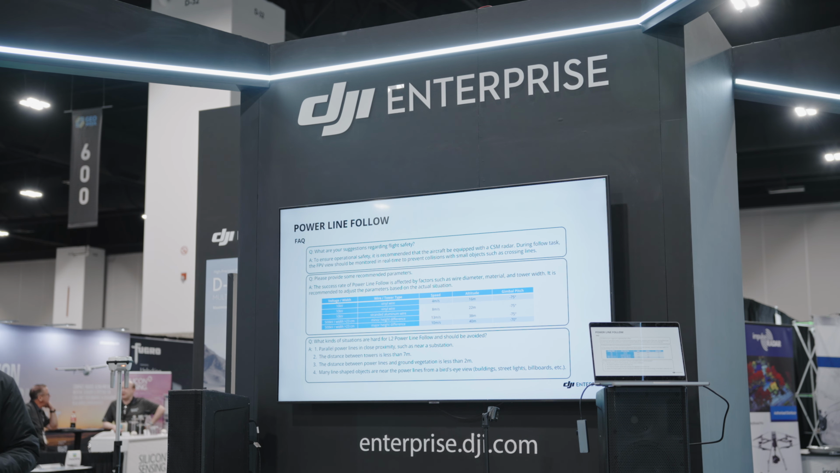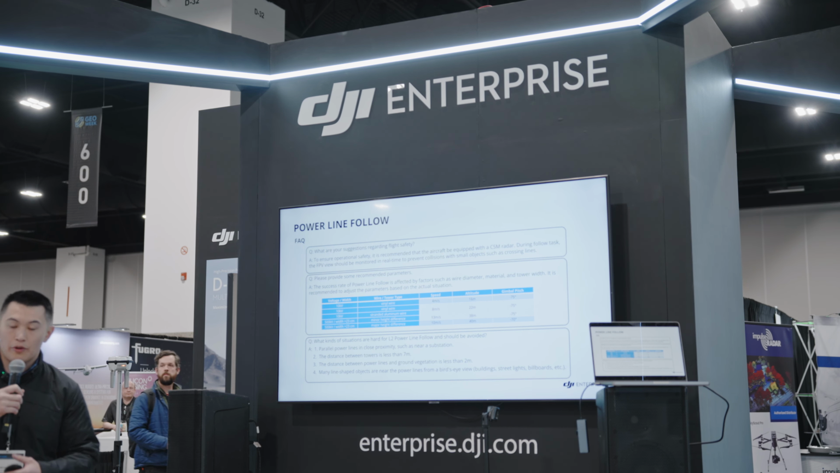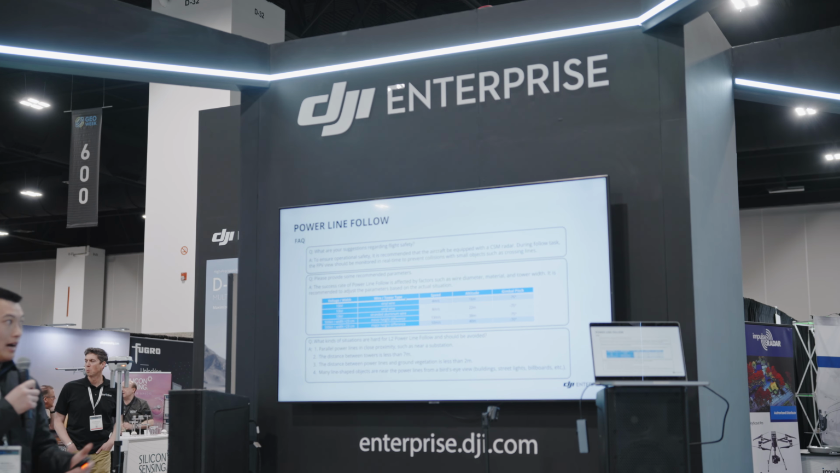So some FAQs for this L2 power line follow feature. What do we recommend for flight safety? We recommend using the CSM radar, and also utilizing the FPV camera already on the drone while it's going on. And then these are some recommended parameters depending on what you're inspecting, giving you some speed, altitude, and gimbal pitch.